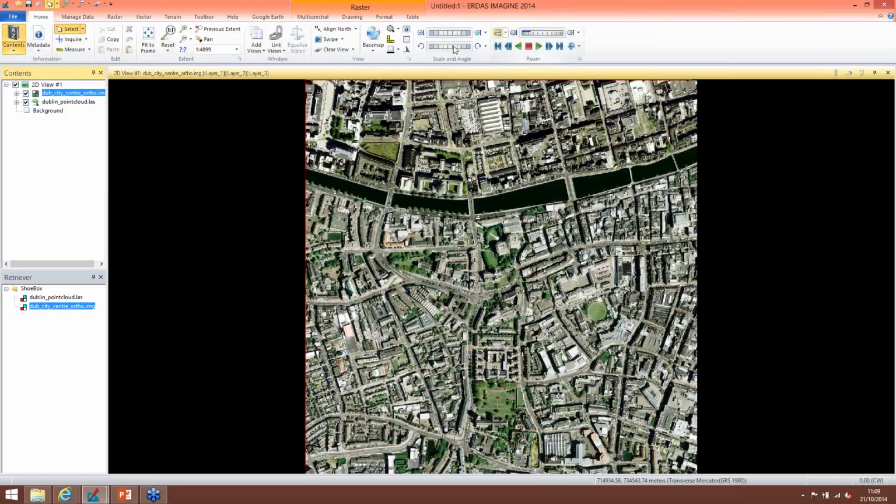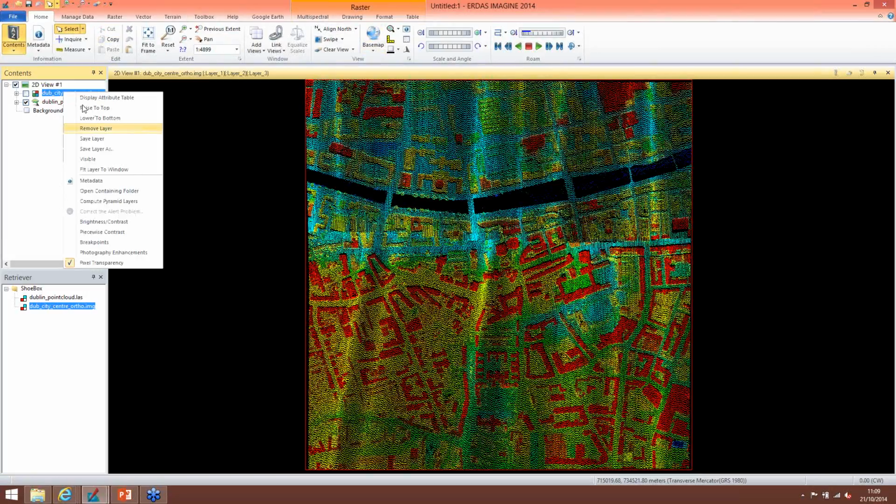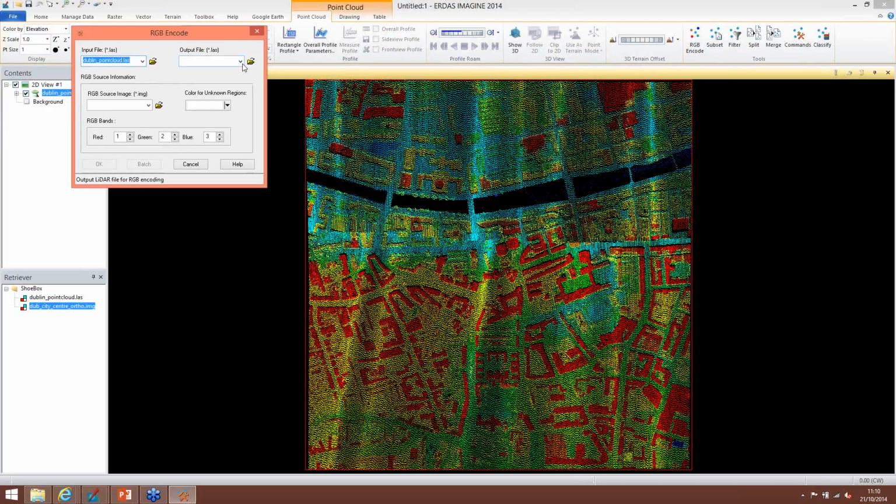Next I'm going to RGB encode the original point cloud data that we have here. Here our input file is our original data set.